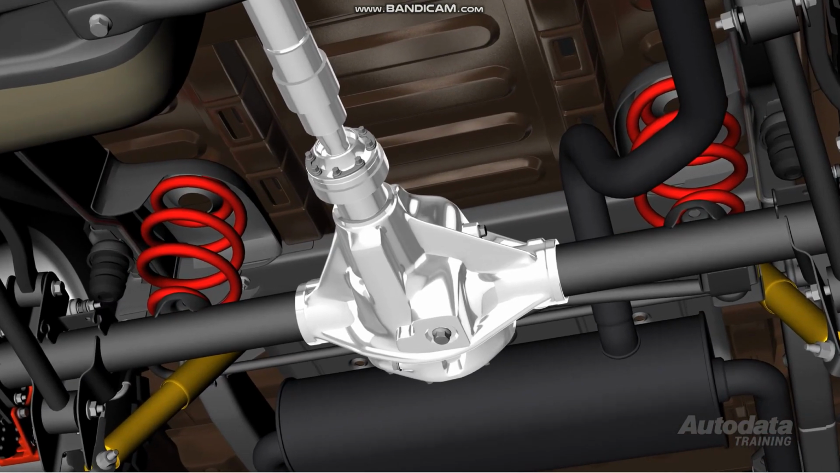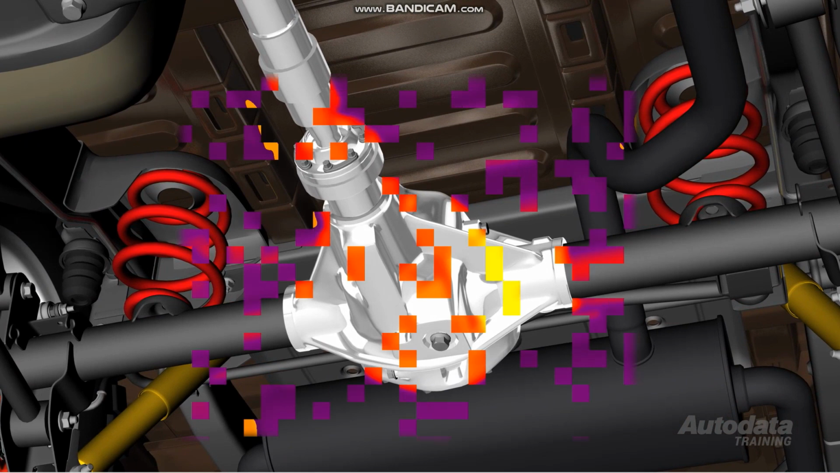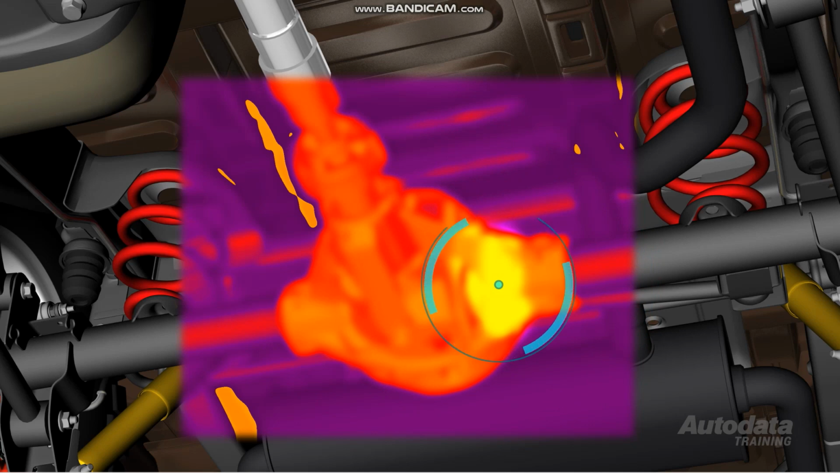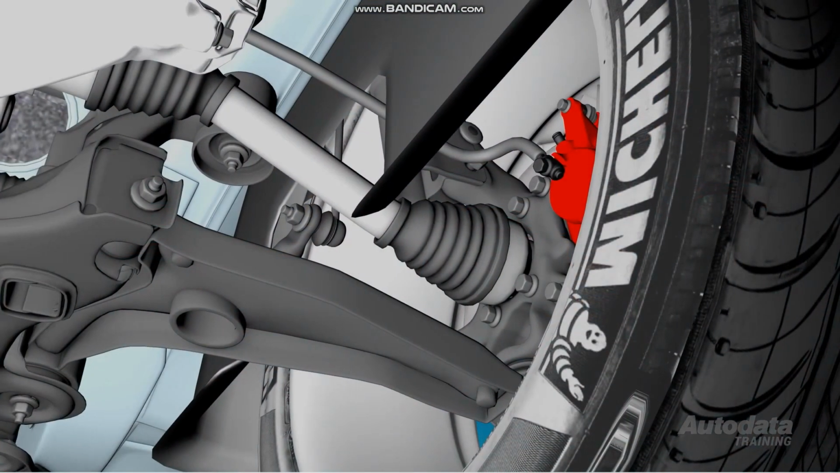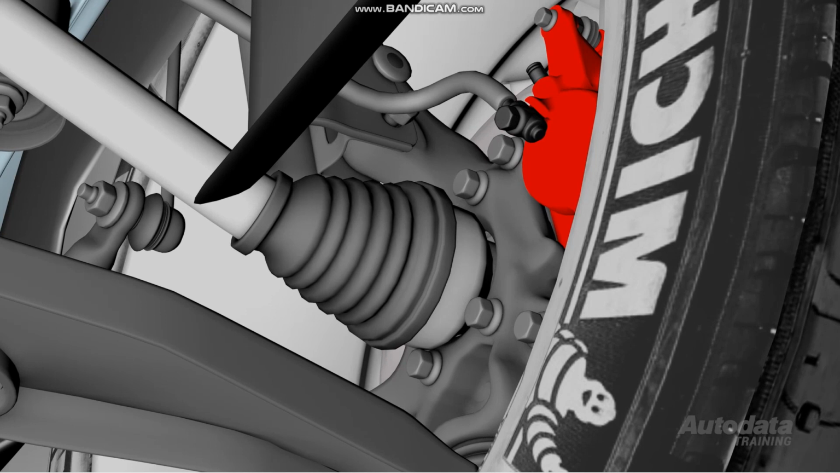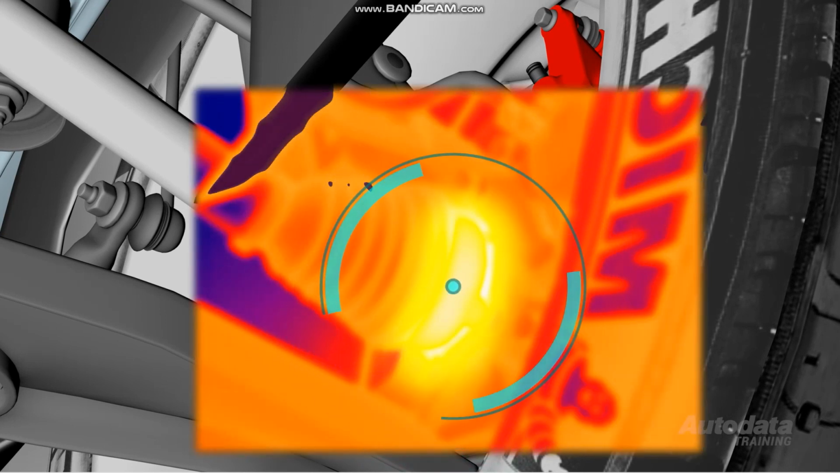The diagnosis of bearing issues in drivelines is another example of effective infrared-based diagnosis. A failing bearing inside a differential or gearbox can be identified by viewing the component with the thermal imaging camera. A failing bearing produces excessive heat, which is seen as a white and yellow area in the housing. A failing wheel hub assembly can also be quickly identified by the bearing overheating and the excessive friction displayed as a bright white and yellow area on the hub.